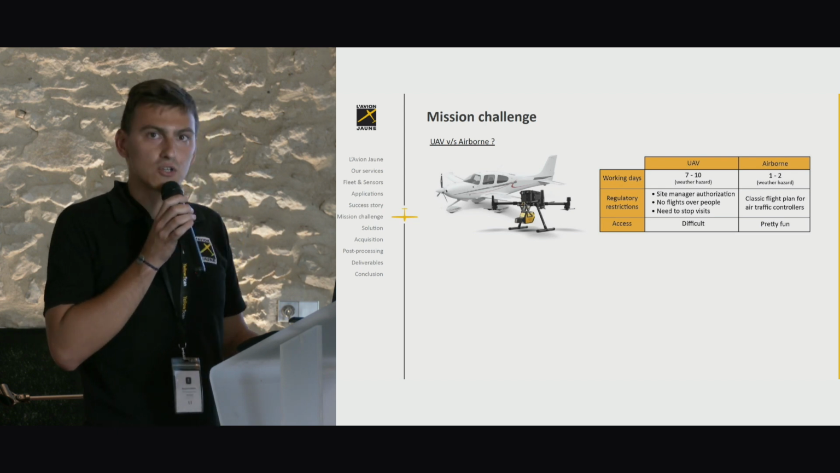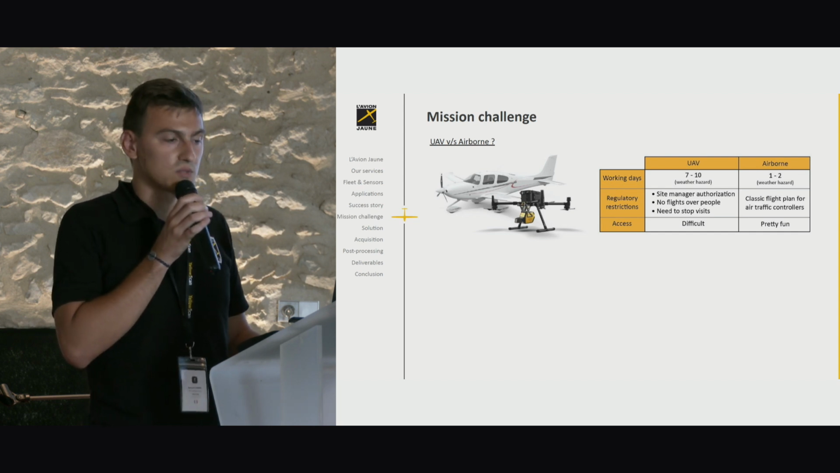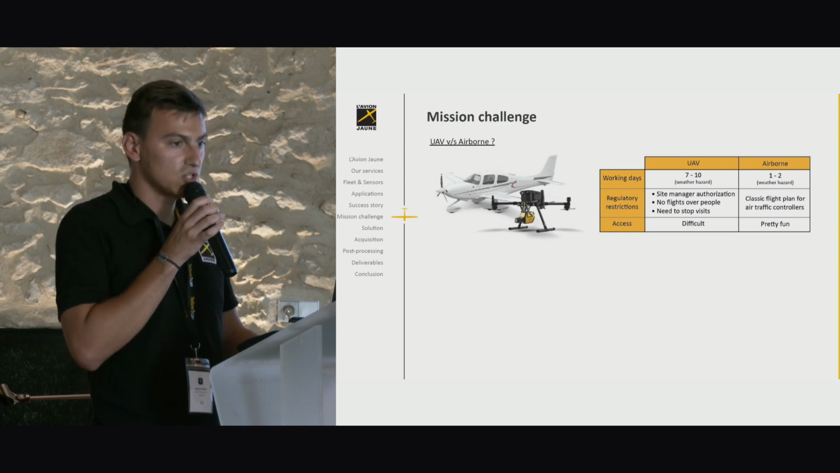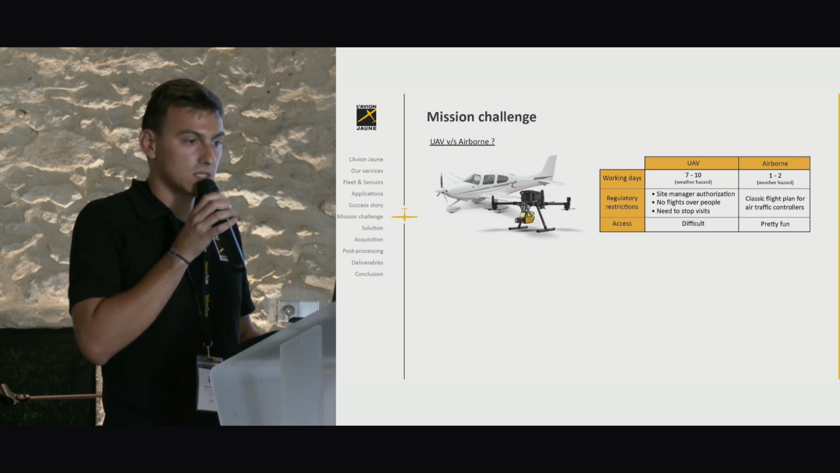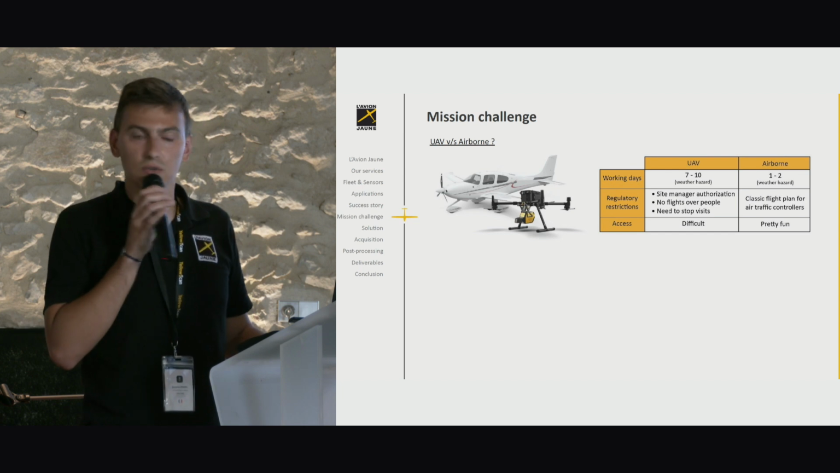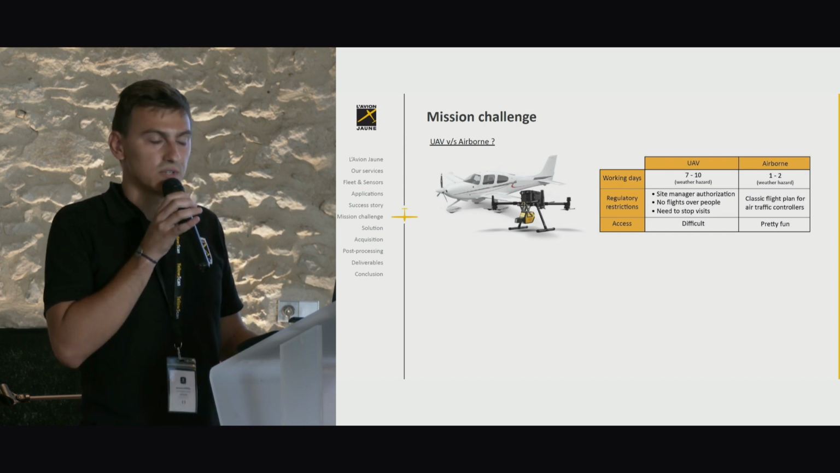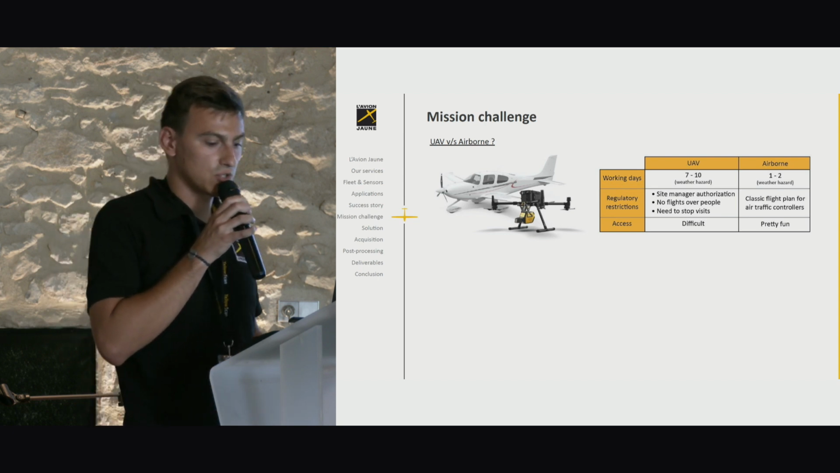We need a site manager authorization. We can't fly over people, so we need to stop the visit during the survey. For the airborne solution, we just need a classic flight plan for air traffic controllers. And for the access, it's very difficult to access the sites with the UAV, and we have no problem with the airborne solution.